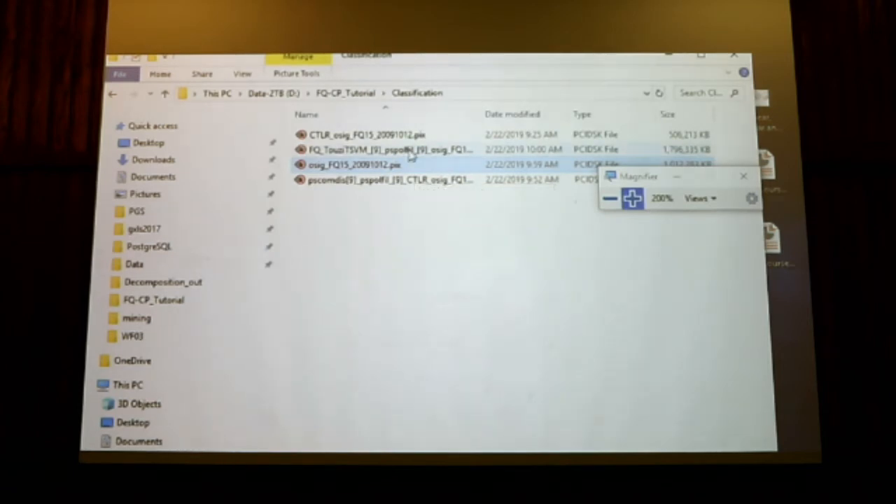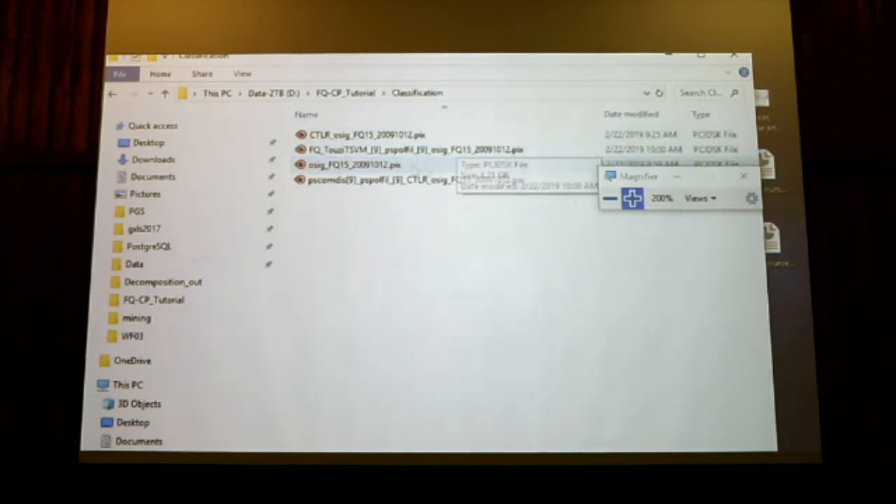In the folder named workflow three in my case, we generated it yesterday. You have here the full quad decomposition, again for October 12th.